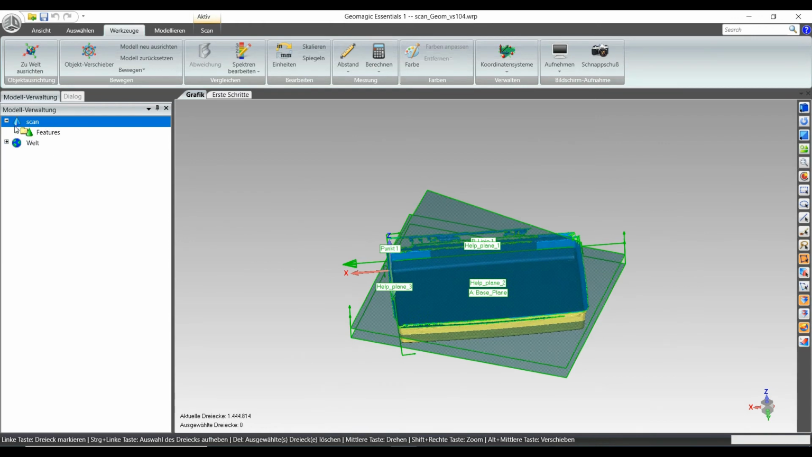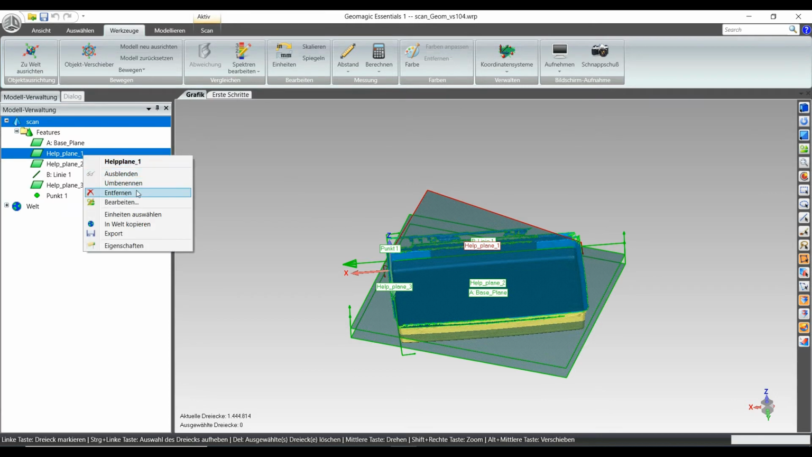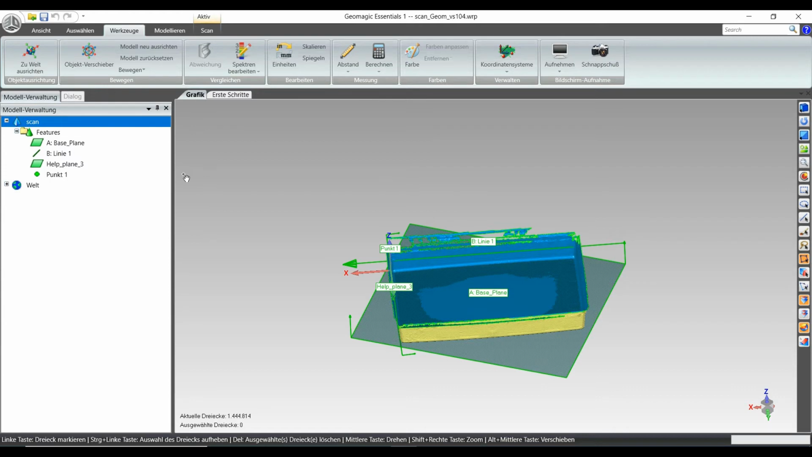So you see that everything is aligned. For me, actually, I will save the help plane meanwhile. Yes, it's fine. I will save it meanwhile, so I'm able to delete at least the help plane in this case, because I will not need it anymore. This is just for creating the line. I can create help plane number 2 as well. It was also creating line and point. I will keep point, line and base plane because I might need them.